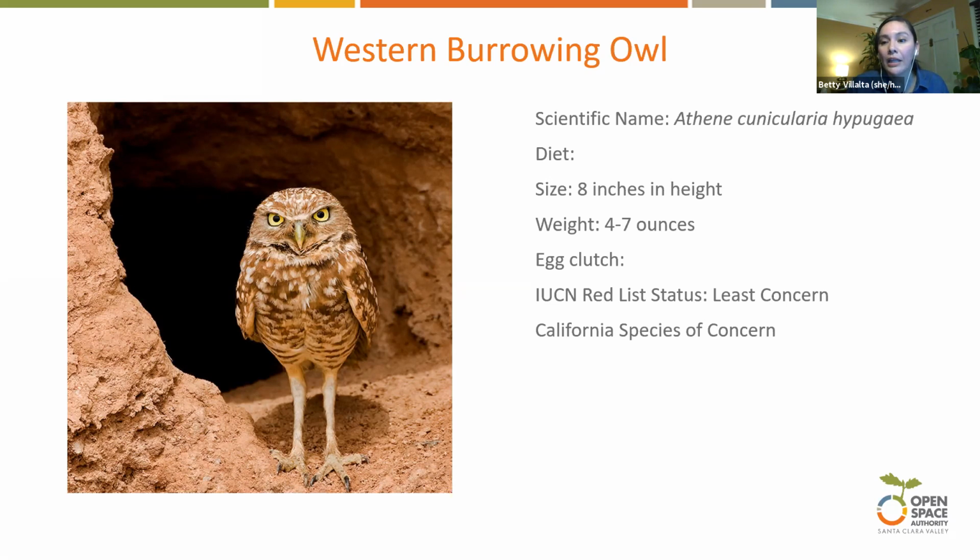They can live 6 to 8 years, and the cool fact about them is they're listed as endangered in Canada and threatened in Mexico, and then depending on the state, also throughout the states here. So listed as endangered in Minnesota, threatened in Colorado, and a species of concern in Arizona, California, Florida, Montana, Oklahoma, Oregon, Utah, Washington, and Wyoming. So here in California, they're a species of concern.